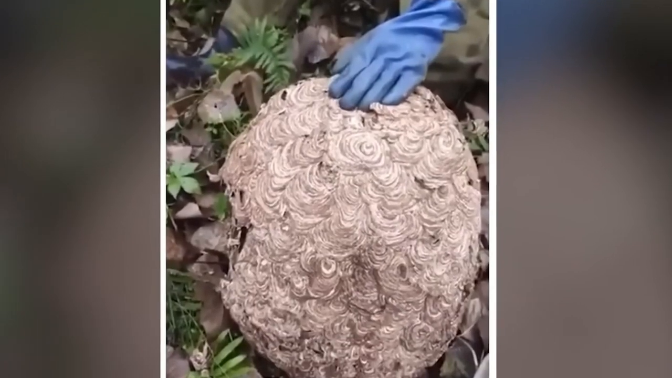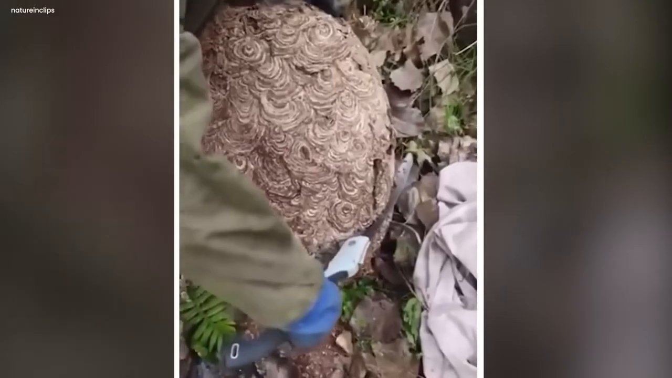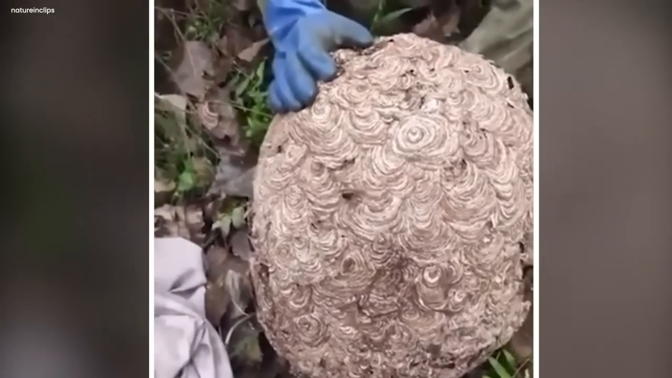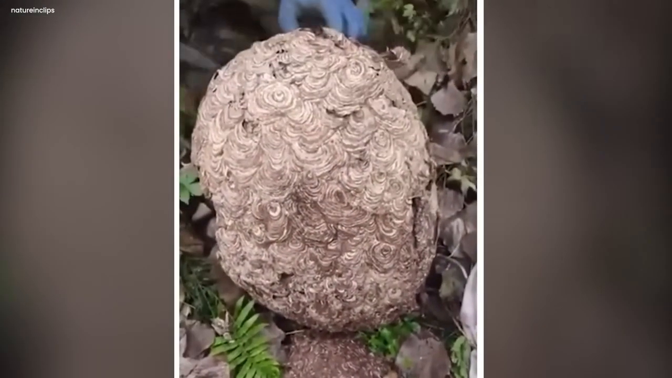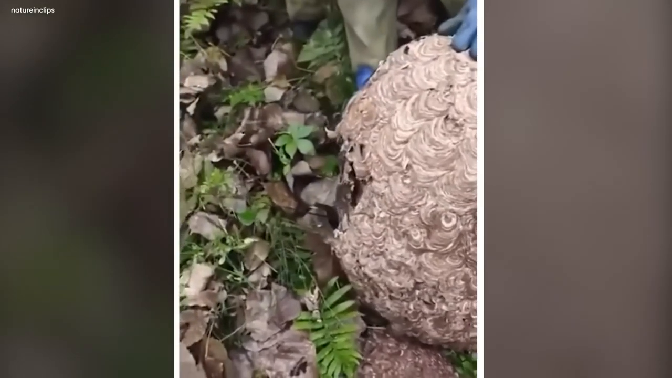The people were fully covered with clothes. They also wore gloves on their hands. It was recorded in the dense forest. Some bees were flying around their nest. The man started to cut it from the center with a big knife. When he cut the nest, a very peculiar and mysterious scene happened.